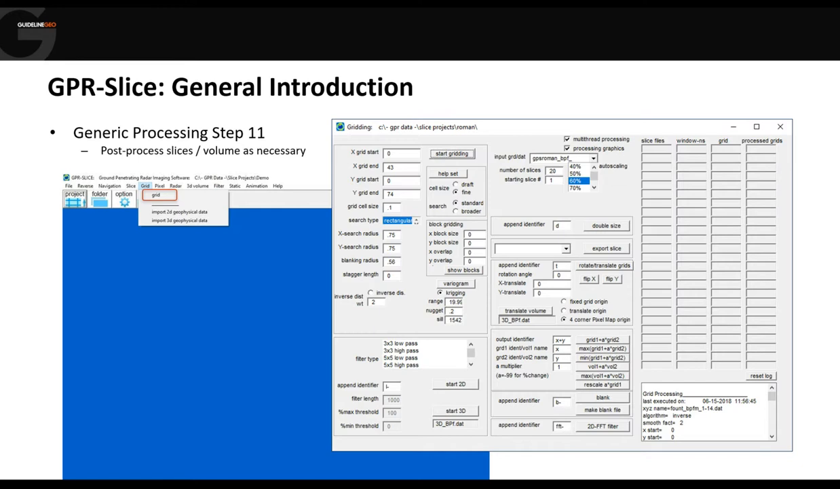Once we have our data processed, either slices or volumes, then we have the option of doing some post-processing on it. So we can either do 2D processing, so that's processing on the individual slices, or 3D on the volume. We can do mathematical functions, so we can combine slices together or subtract slices from each other. The subtraction one being particularly useful if you're doing some kind of monitoring project and you want to see what has changed between the two measurements.